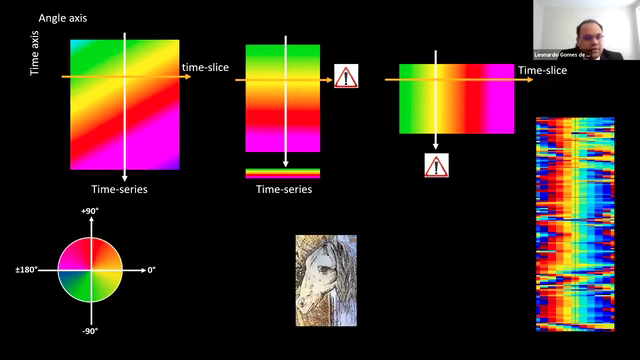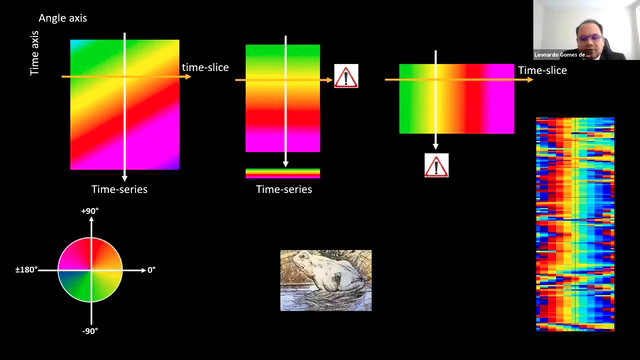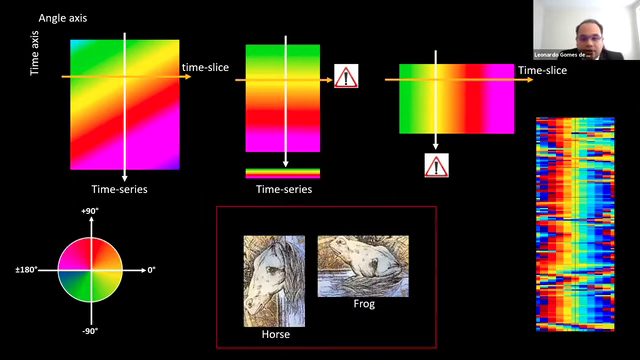So what's your point, Leo? Sometimes the direction in which we look at a piece of information can be important. Vertical and horizontal direction can give us different results. It's beneficial to use both time series and time slice depending on the insonification geometry.